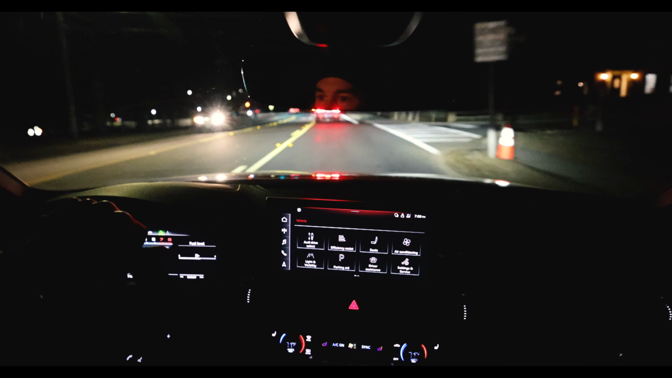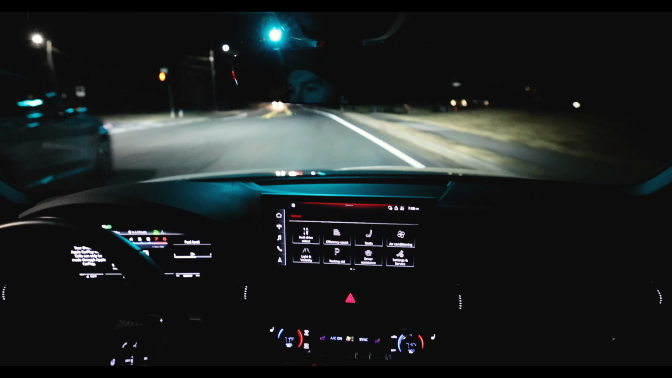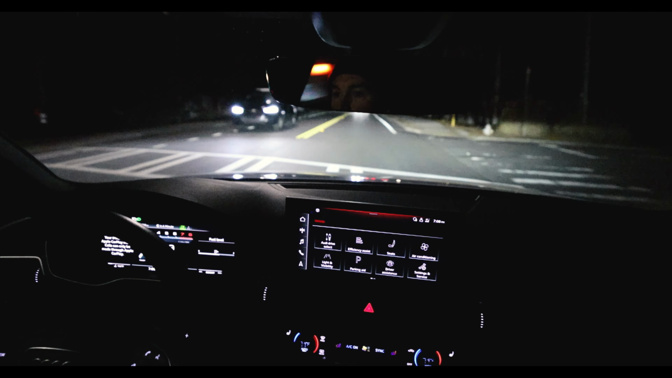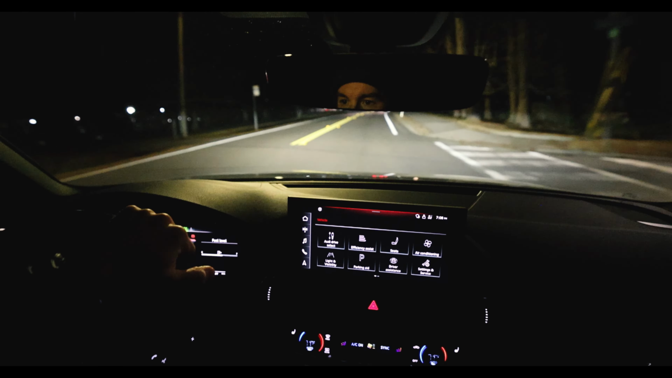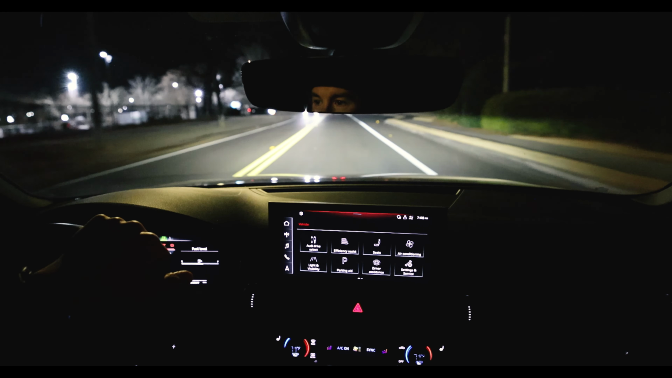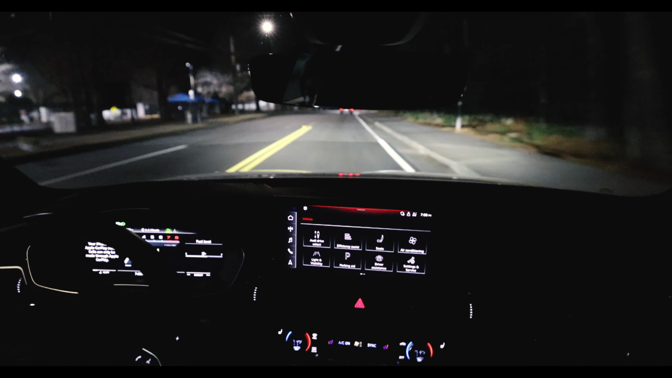I'm honestly not even sure where I'm going. I'm probably gonna get lost and my wife's gonna be pissed. That might have been my turn. Man, this thing boogies. Love that. But then as soon as you're chilling, you're chilling. It's so wild how calm it is once you get off the throttle. I mean, it really is incredible.